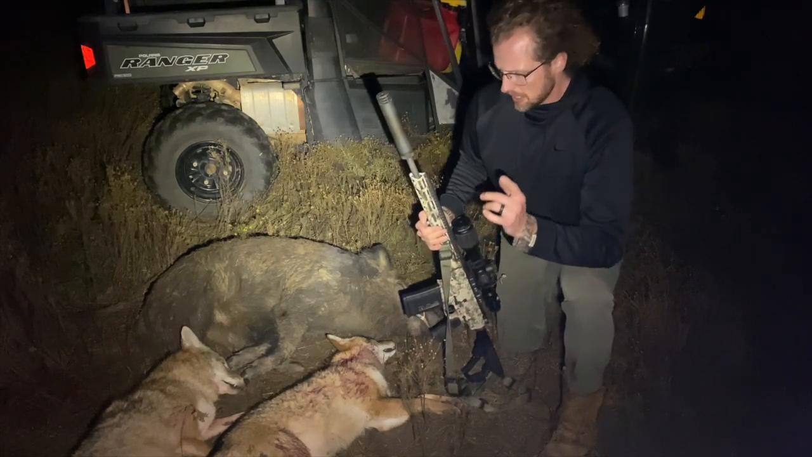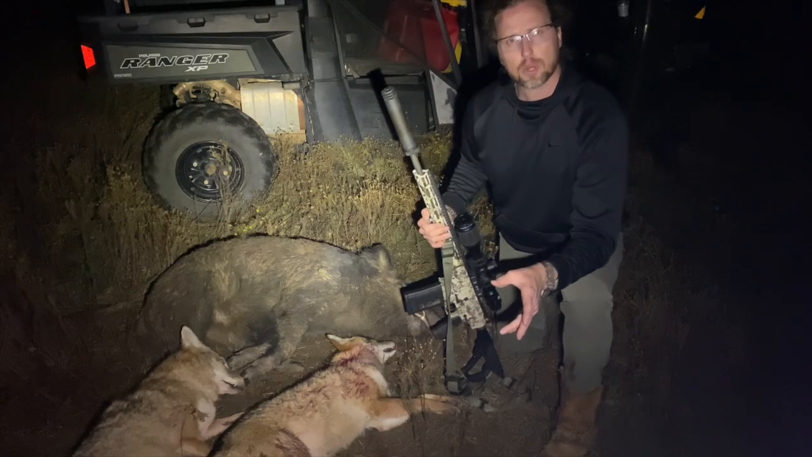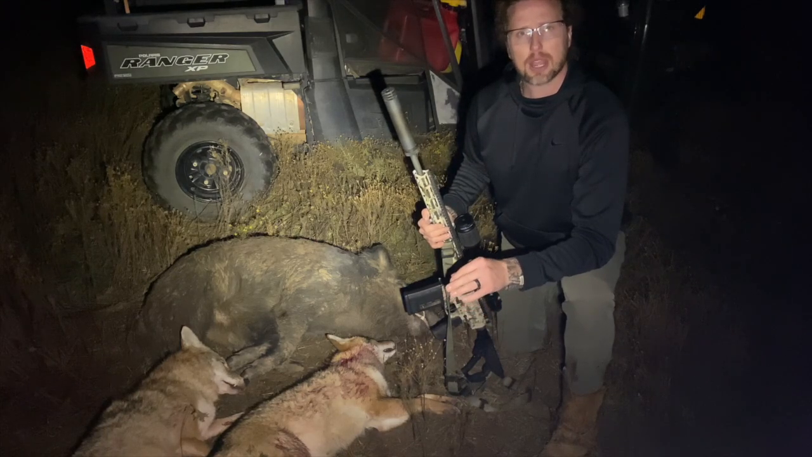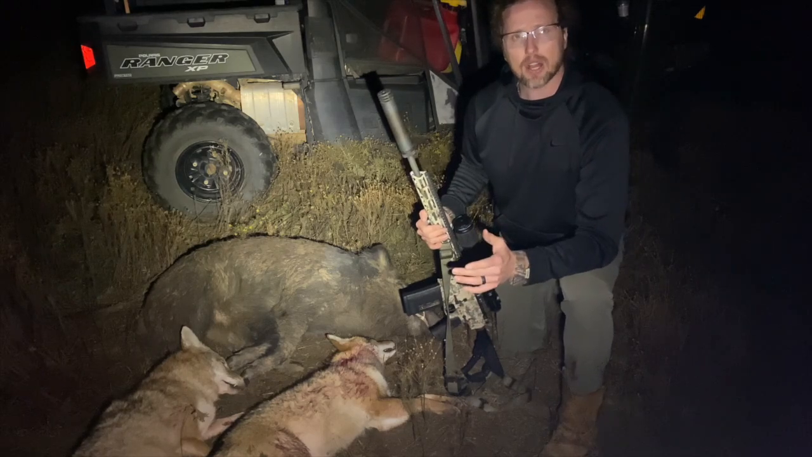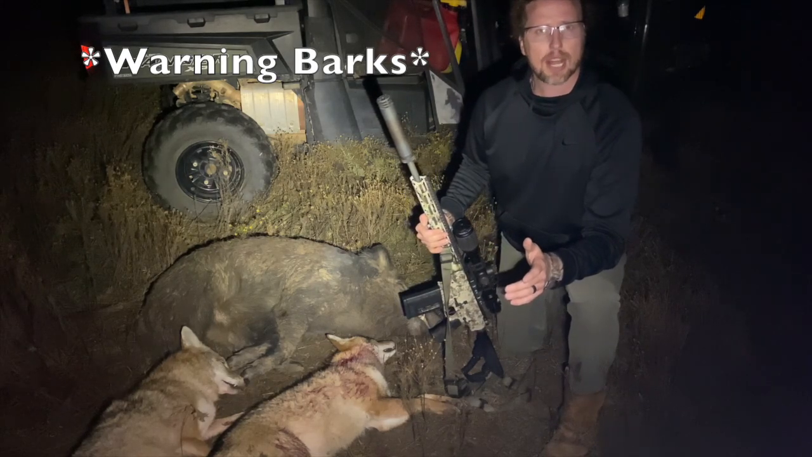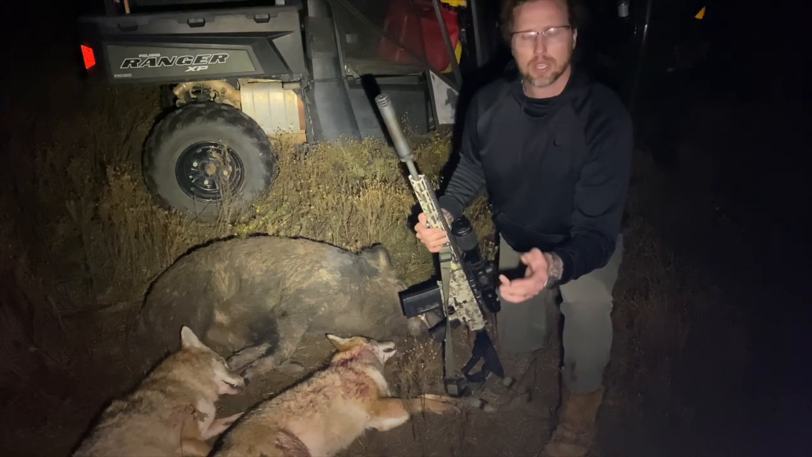Never recovered that one. I lost track of where he was whenever I shot him, and just wasn't able to recover him. This third one here, once again, when I hit that second coyote, I went right back to the cagey. This third one hung up in the trees, probably 50 yards inside the tree line. He started doing the challenge howl at me, so I immediately, on the X24, switched it over to the challenge bark and did the exact same thing he was doing to me.